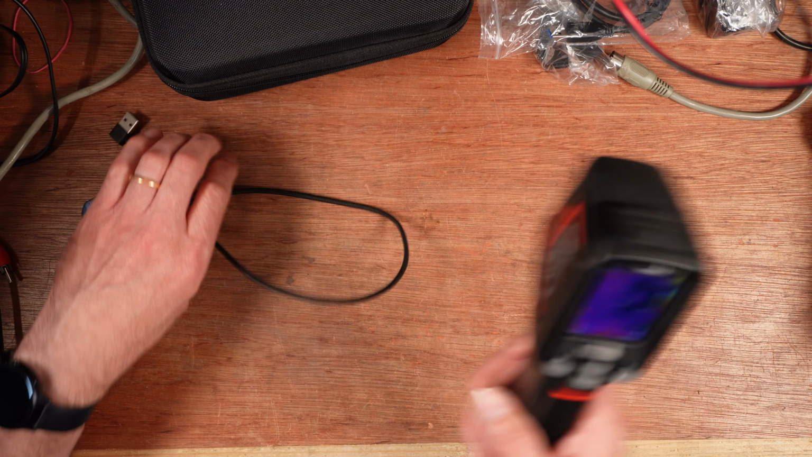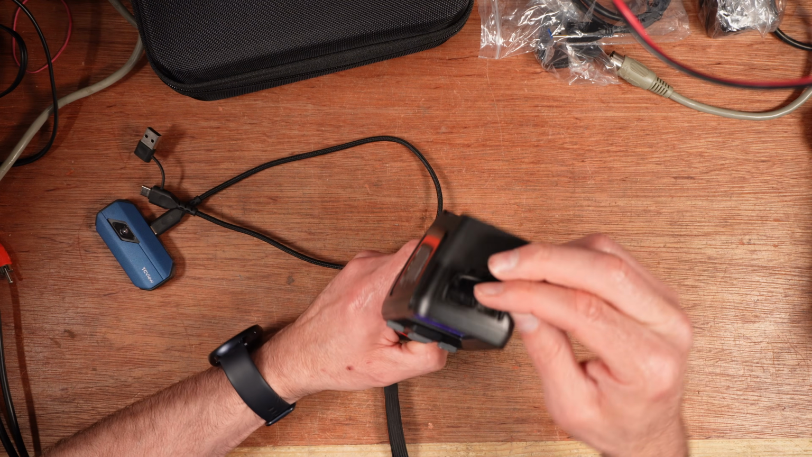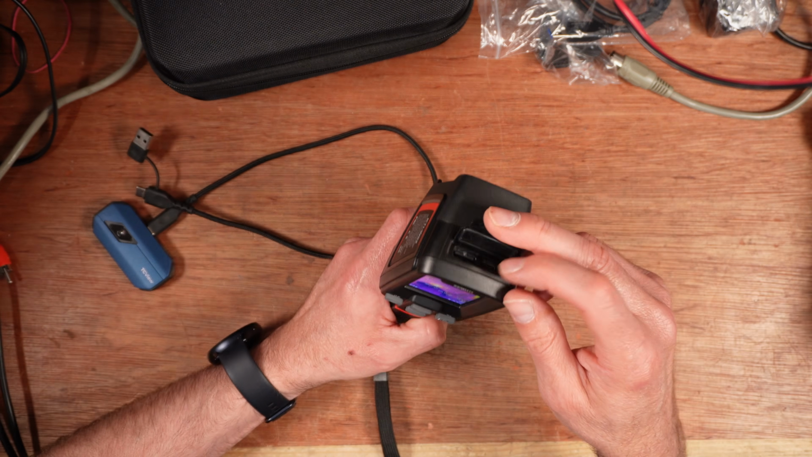So this has got a USB port on it up here. It's also got an SD card in there, which I'll get to in a minute. But it has got a USB port in here, and that you could connect to your computer, and you can switch it between USB storage mode and it says projection mode.